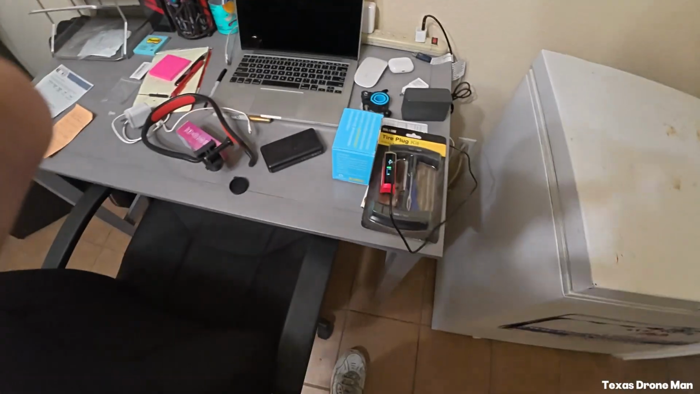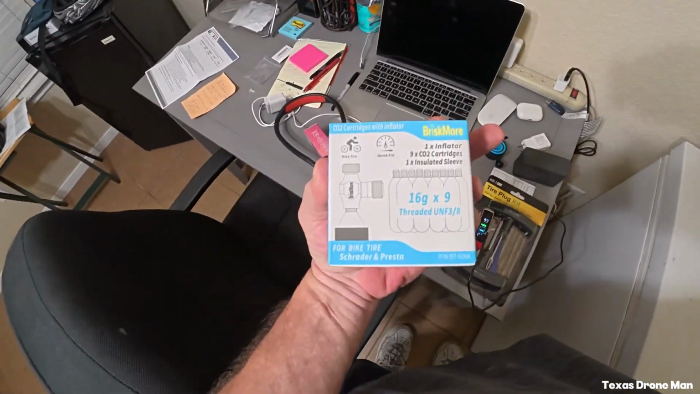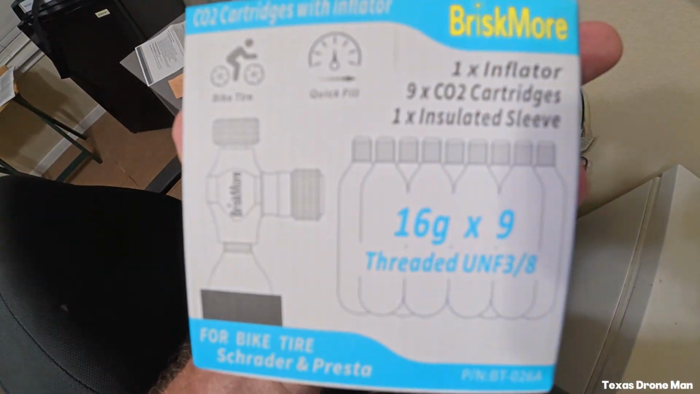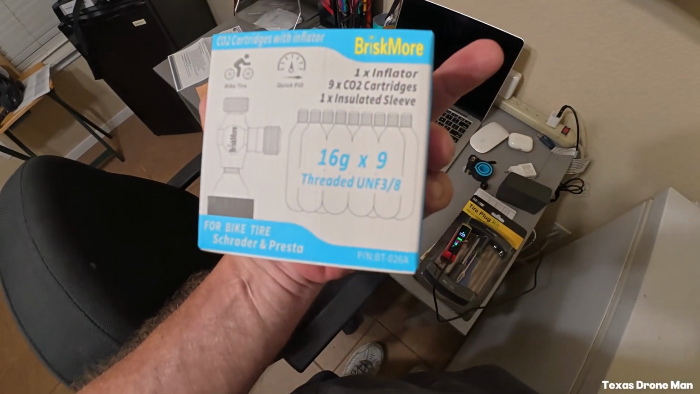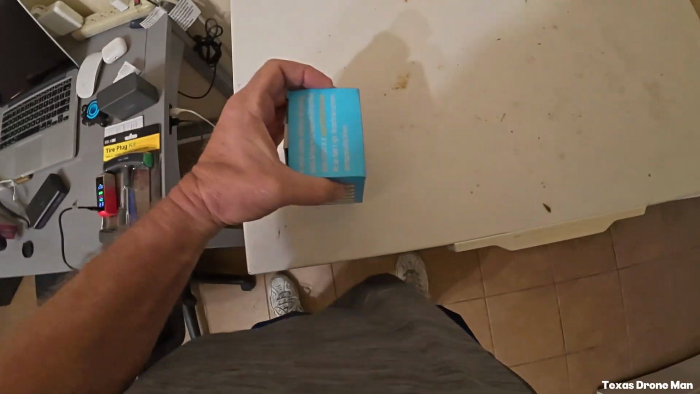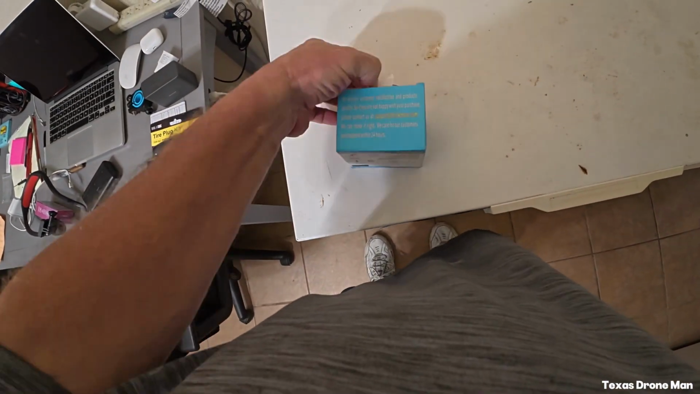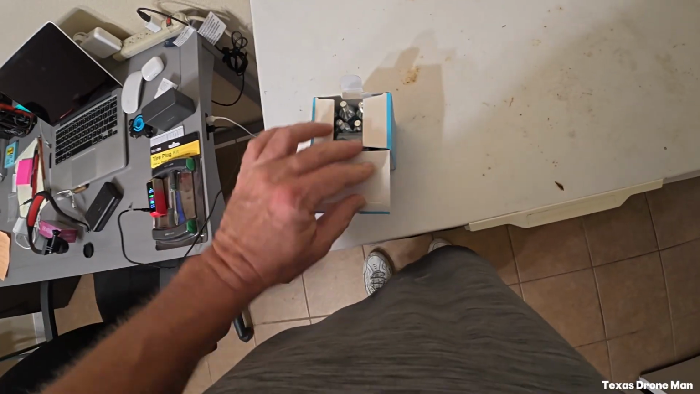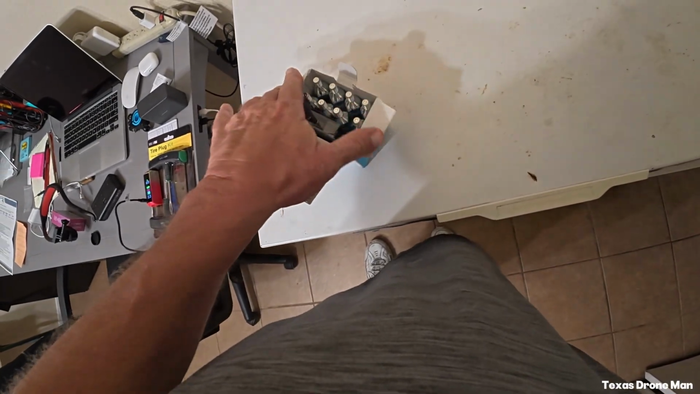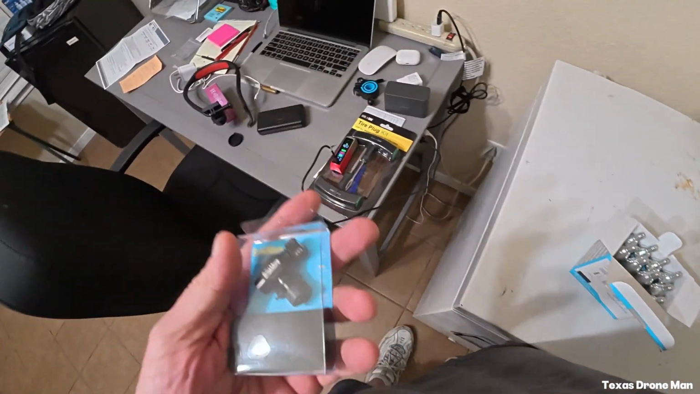Yeah, this is what I got for the X-Max and for the bikes. I don't know if you can see this, but it's got 9 16-gram cartridges. I'll show you real quick. It's kind of cool. I can use them on the bikes, on the e-bikes. The only problem with it, you got to carry a tube.